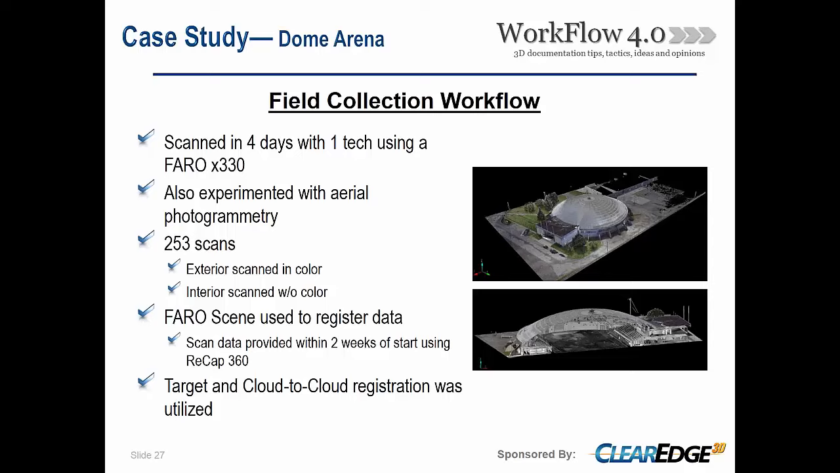We did also use some cloud-to-cloud registration. Quite honestly, on the project, the scan tech that was on it didn't do a great job of the target layout, and so a couple times we had to go back and refine some of those registrations with cloud-to-cloud. So as long as you have good overlap in your scans, you can get the cloud-to-cloud to work extremely well, as well as having features in the scene. So we had both of those, and I'll say it kind of saved our butts a little bit with some bad target layout.